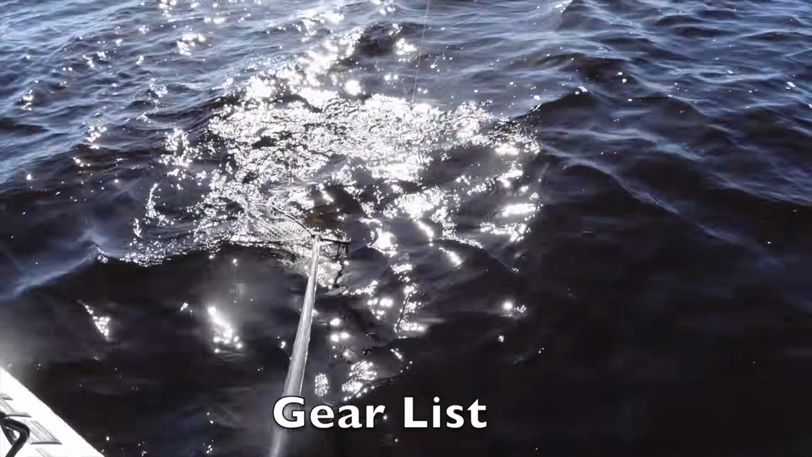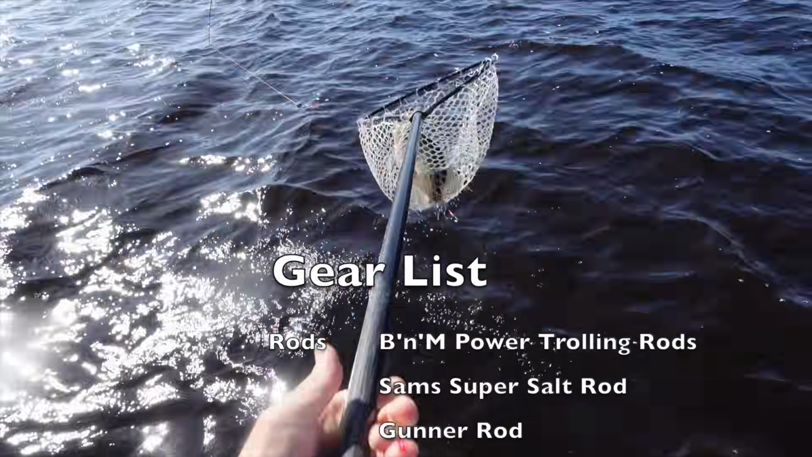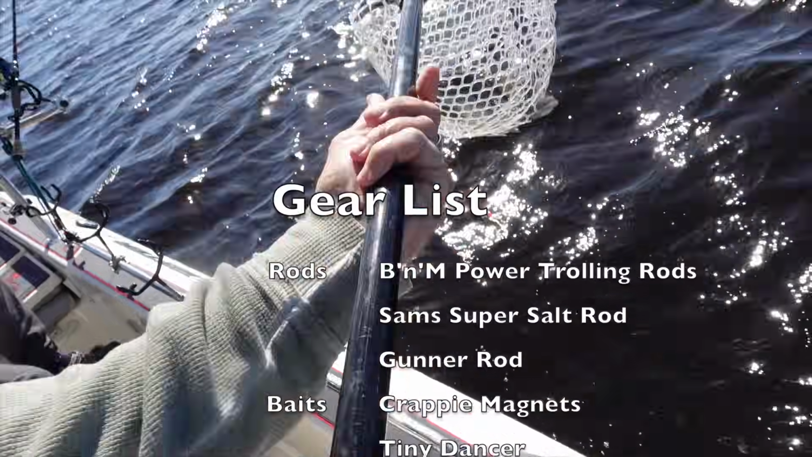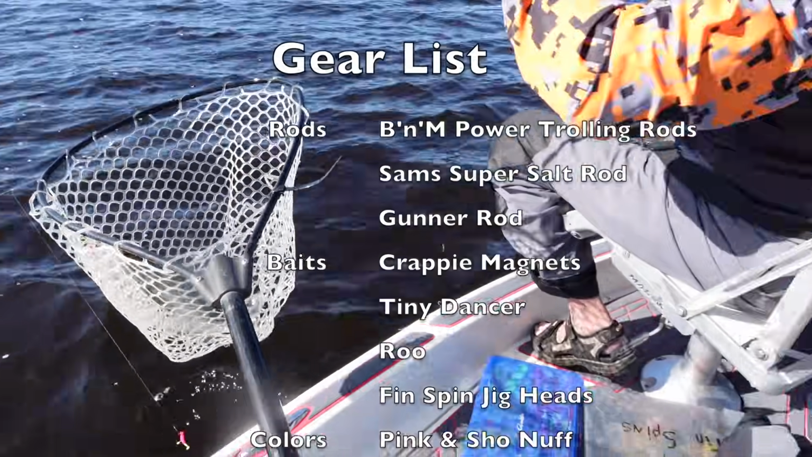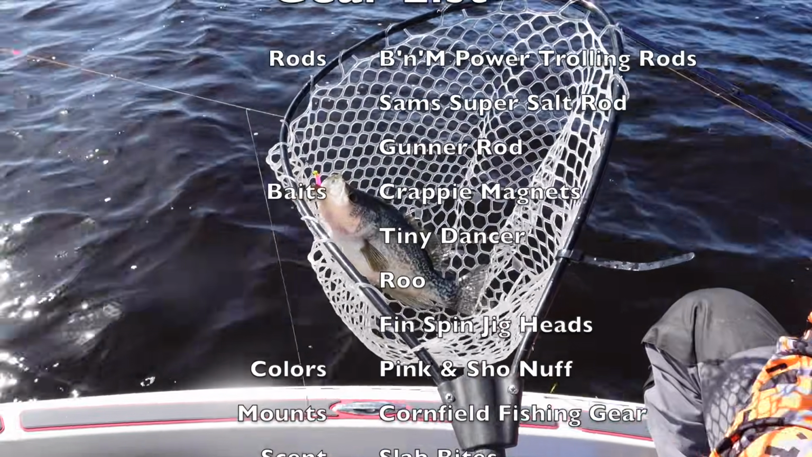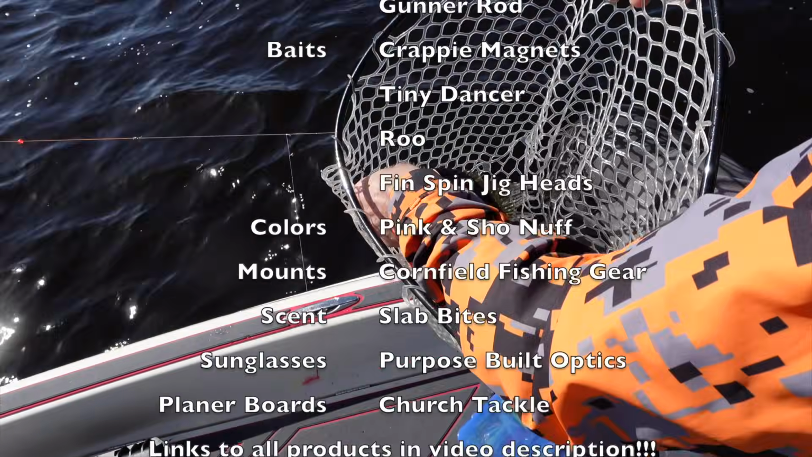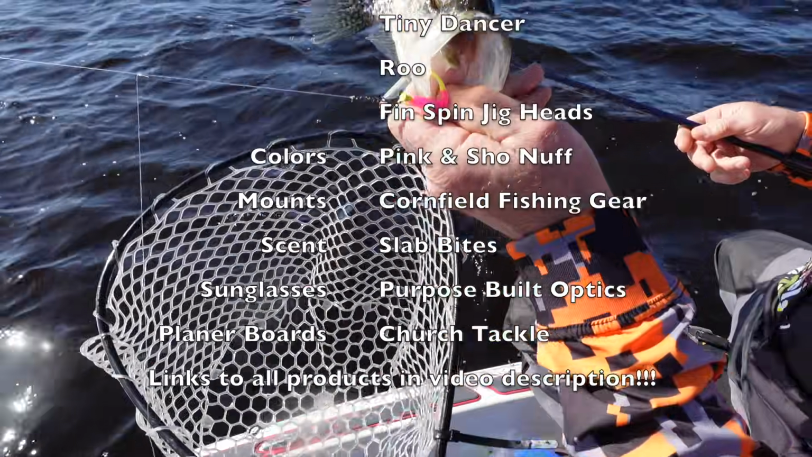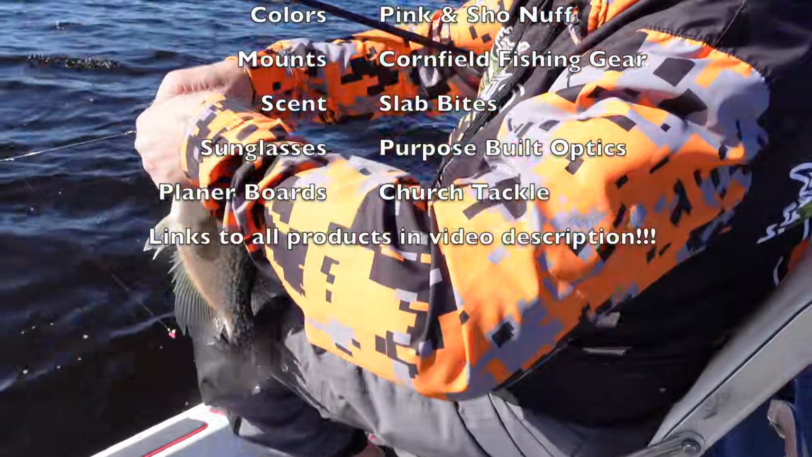Ow! Where's he at? I can't see because of the sun. There we go. Big fish. Slab bites. There's three in a row. Slab bites, boys. How about that camera? Ooh, that's a good one. Cameraman net job. Dang, boy. That in there about good as old Steve's. Oh, man. He ain't even close. Yeah, boy. What are you talking about?